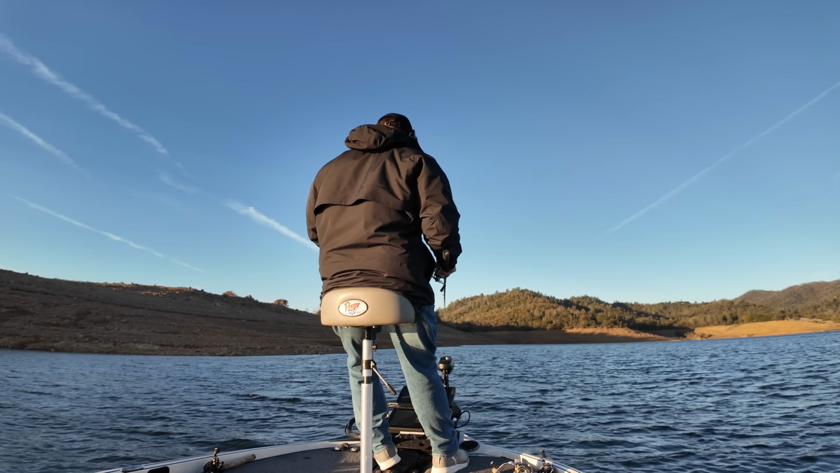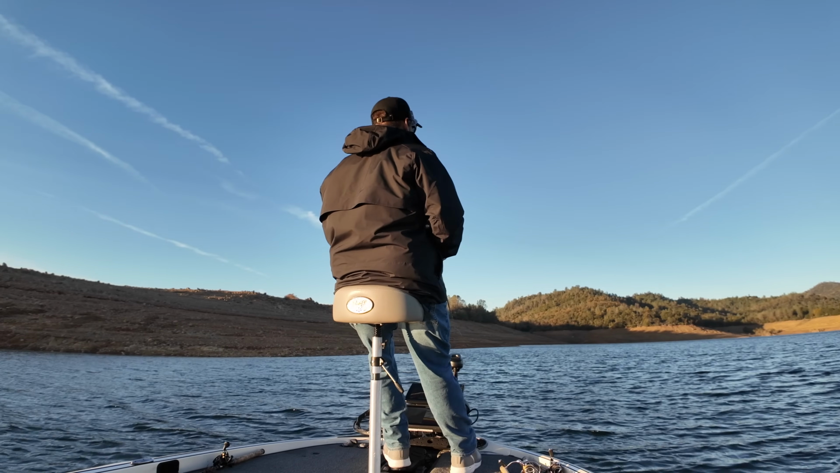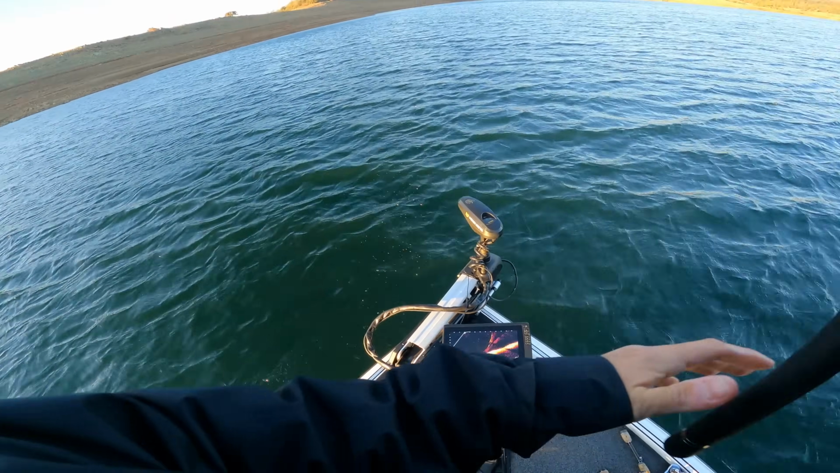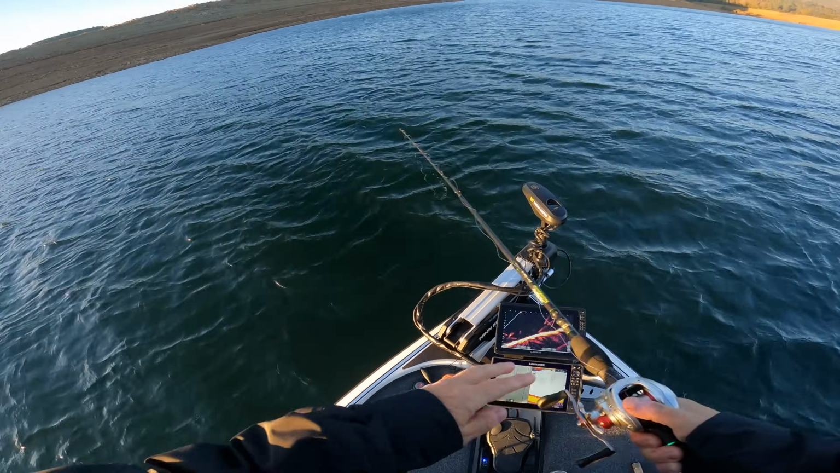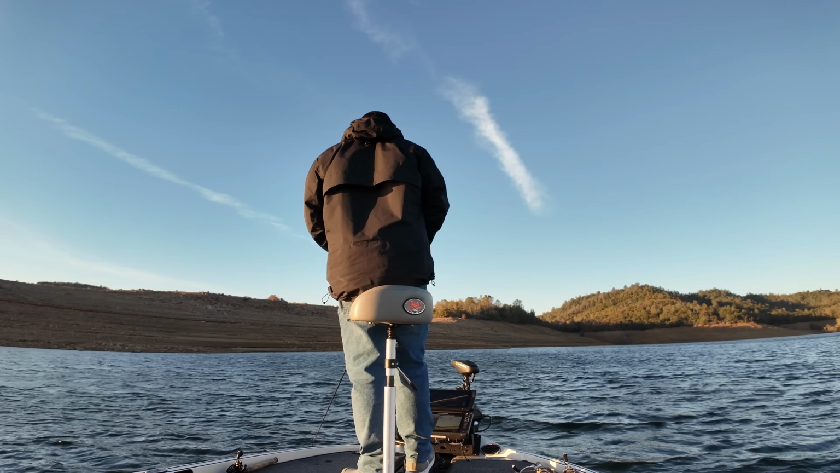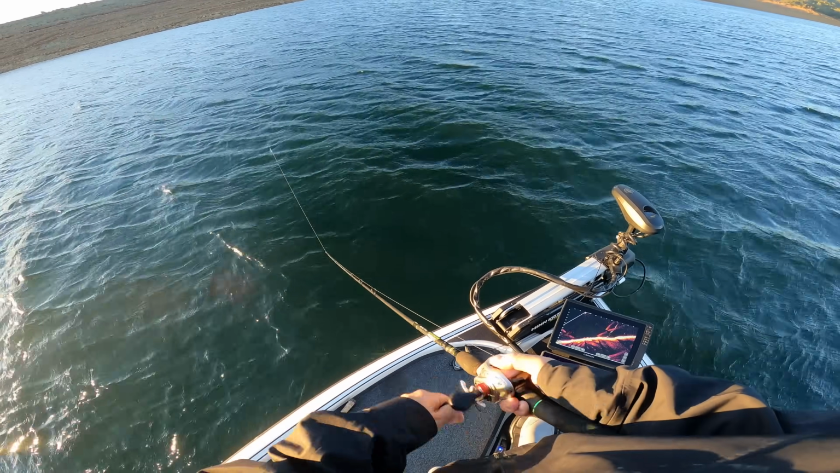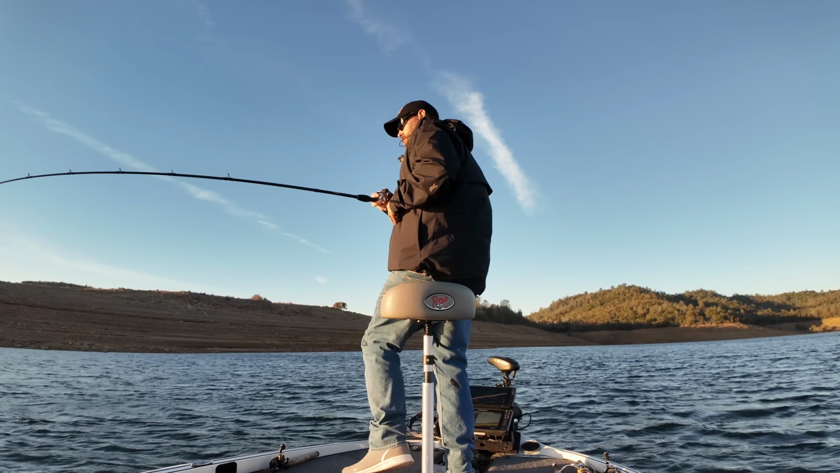Back to the A-rig. Everything else sucked. Didn't get touched. They come up and look at it, wouldn't eat it. There's one.